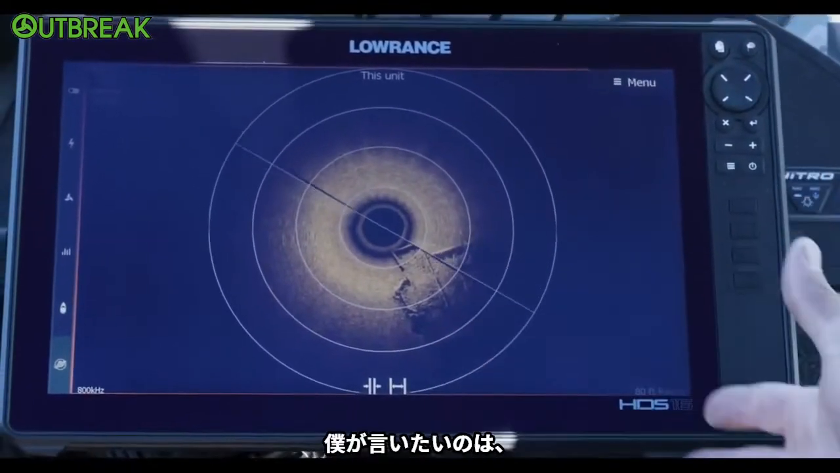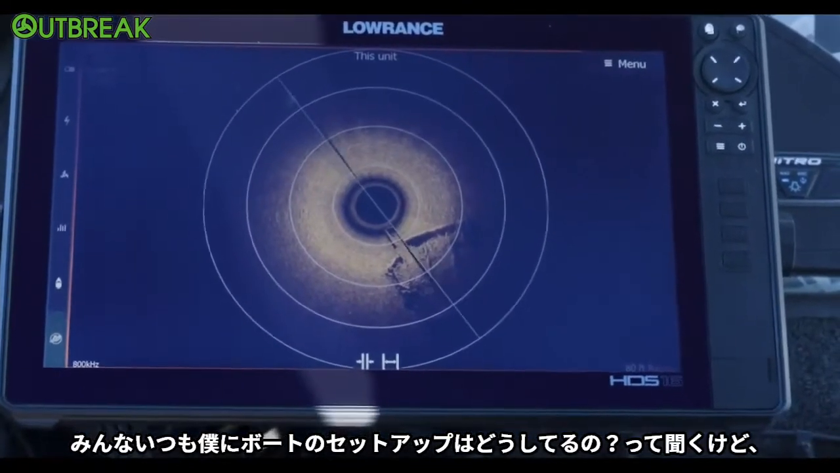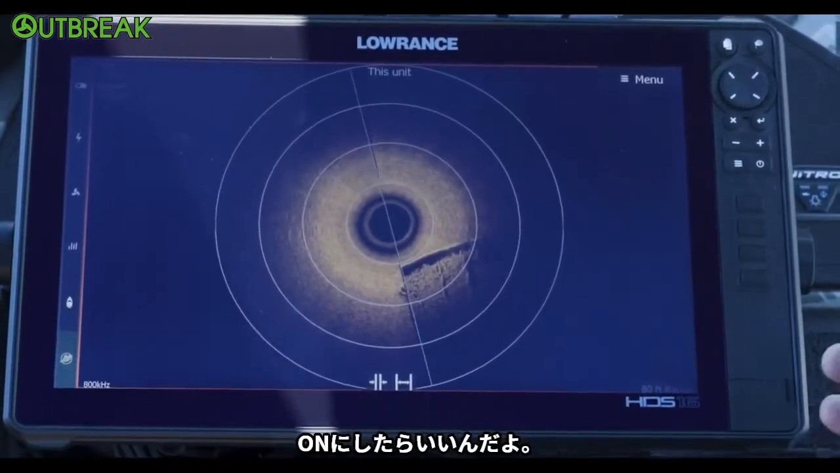That's how it comes. I was going to say, there. Everybody always asks me, what do you do on these guys' boats when you set them up? I'm like, I put it in auto. Turn it on.